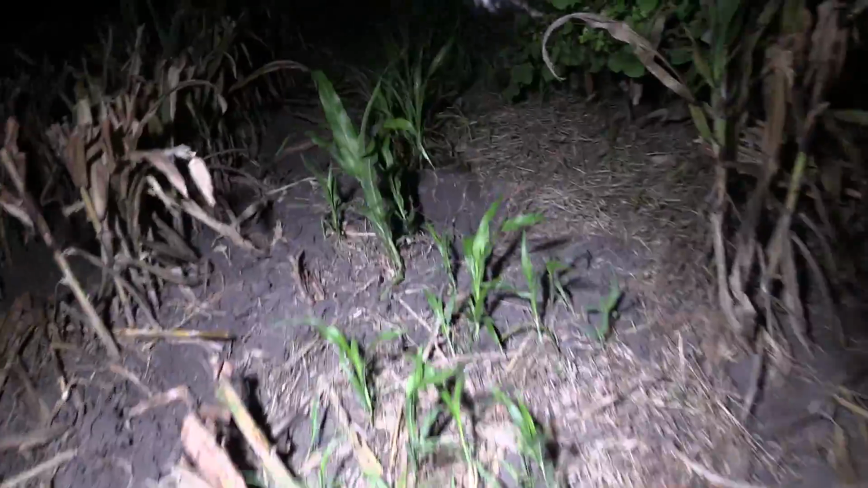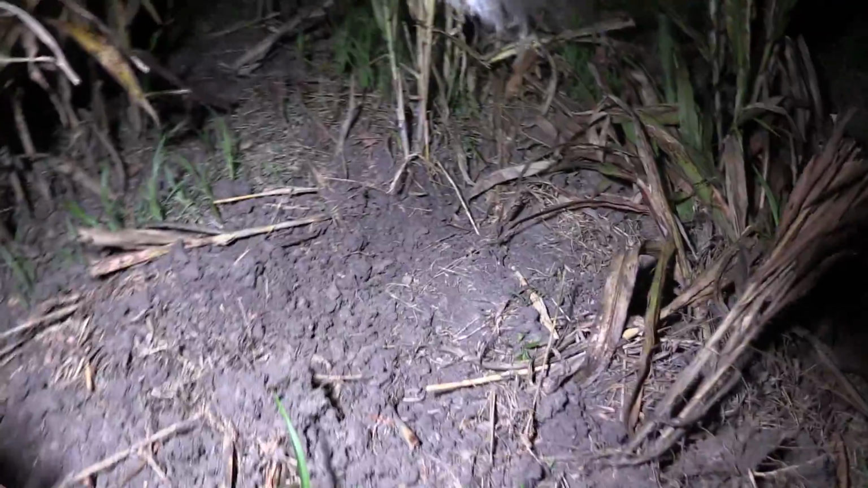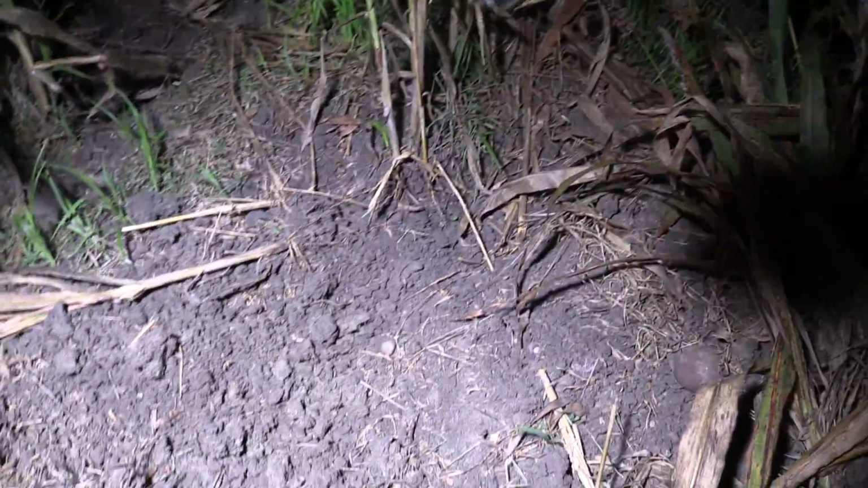And like I said, you can't tell it from just looking out there, but these holes, that was a good, probably 6 inches deep right there, and they're just getting down and getting the roots out of all this. This was milo. They actually did harvest this part of it before, but when they get out here, it's so rough now that it just destroys the equipment.